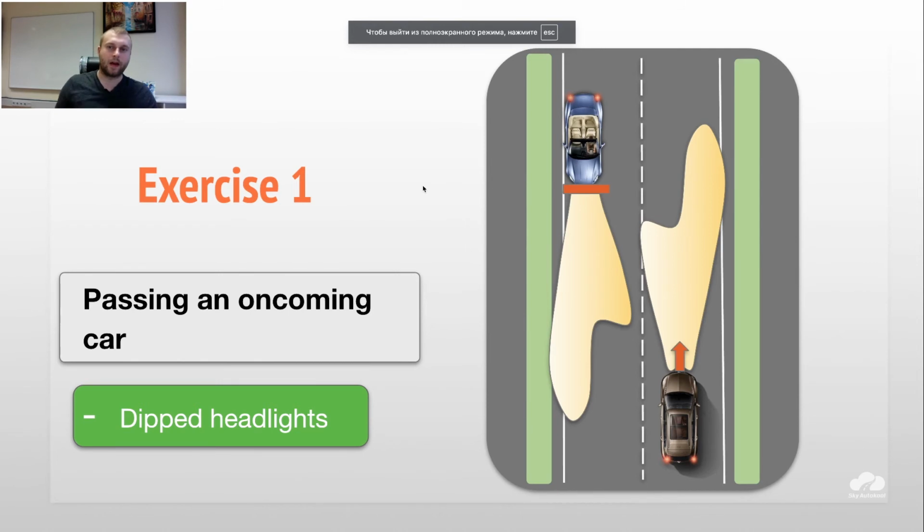So, in the beginning of this lesson, I talked with you about this practicum that we had back then, like 1 year ago. For now, we're just going to observe these exercises that we had. Passing an oncoming car with deep headlights. Headlights are turned on. This car is standing.